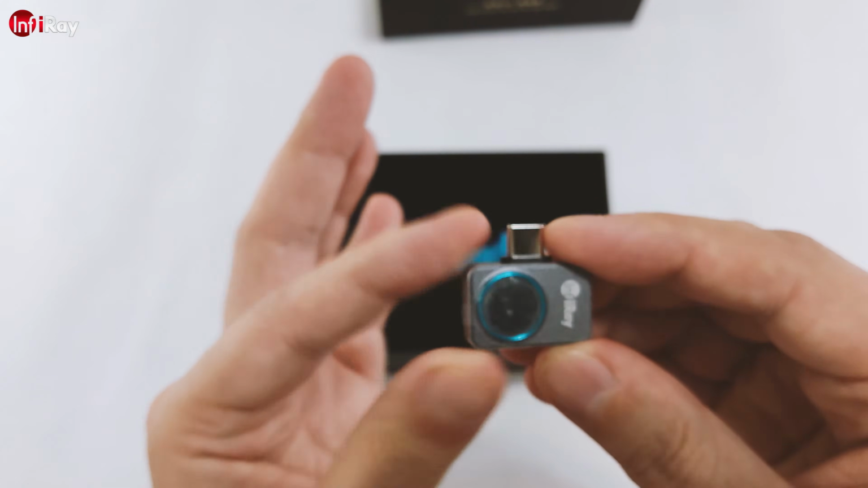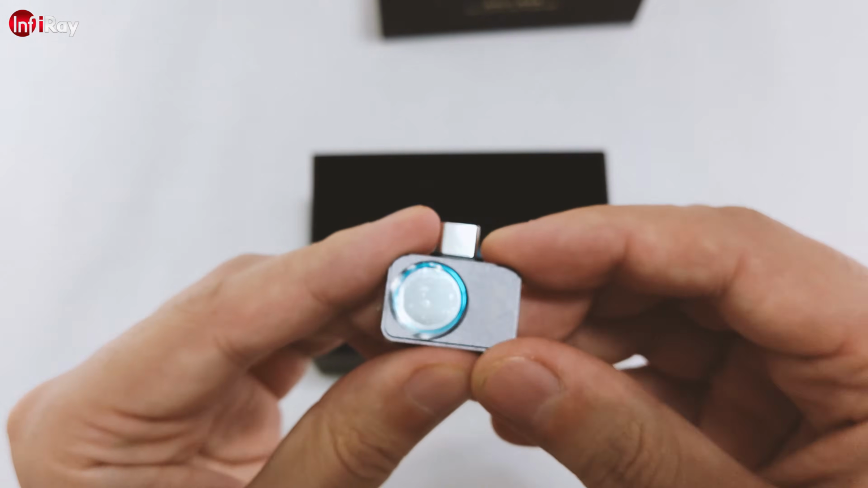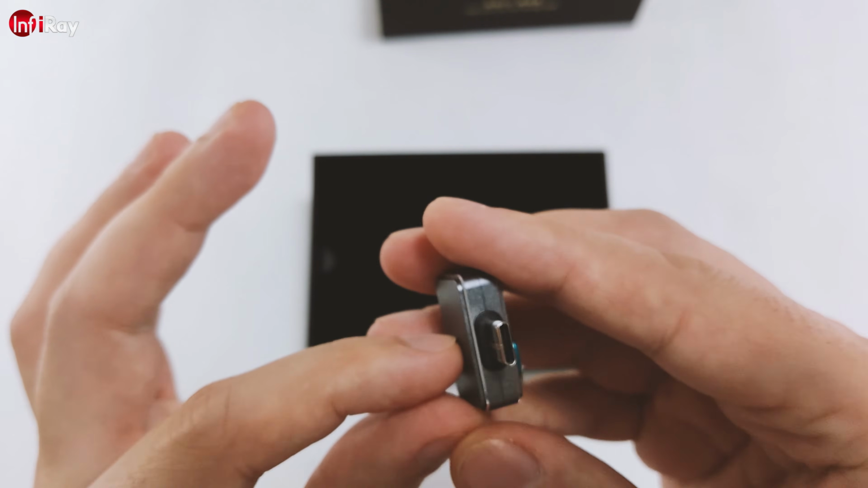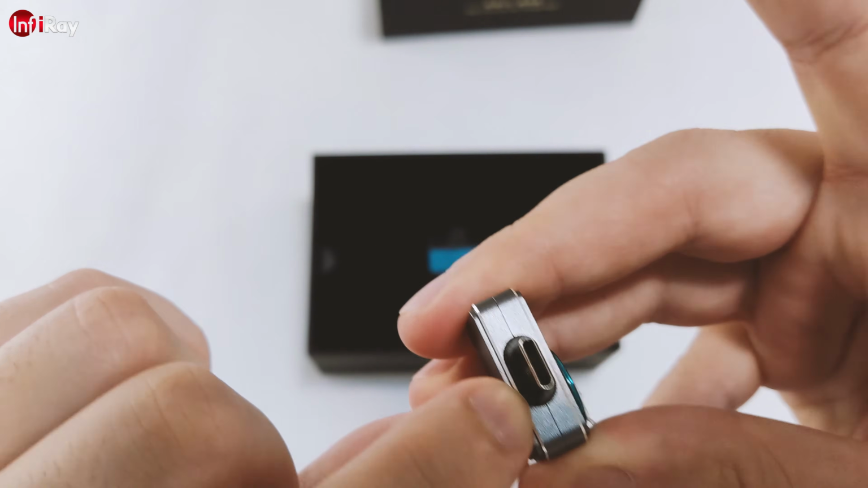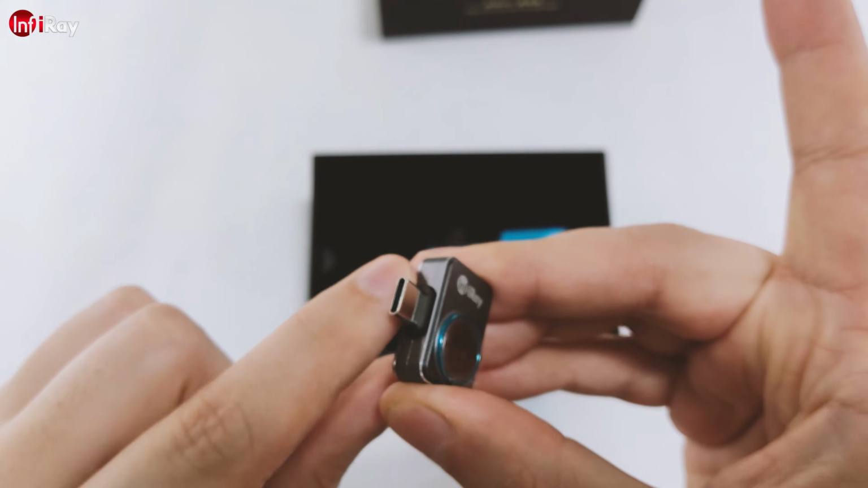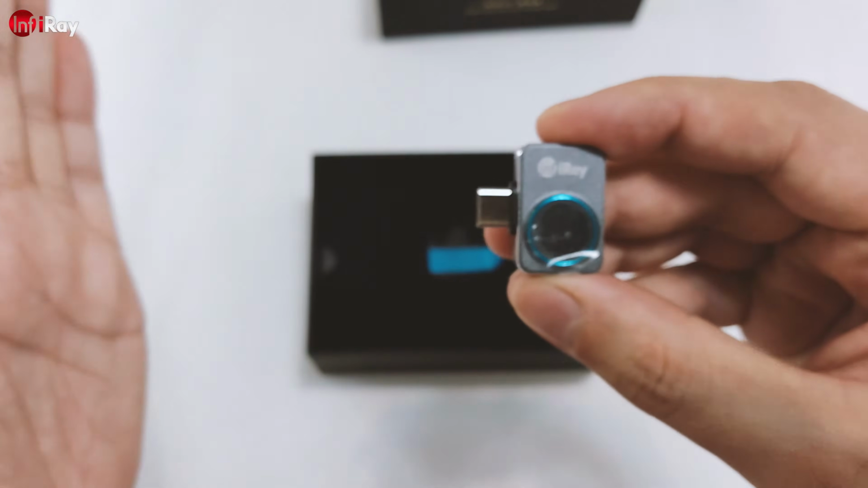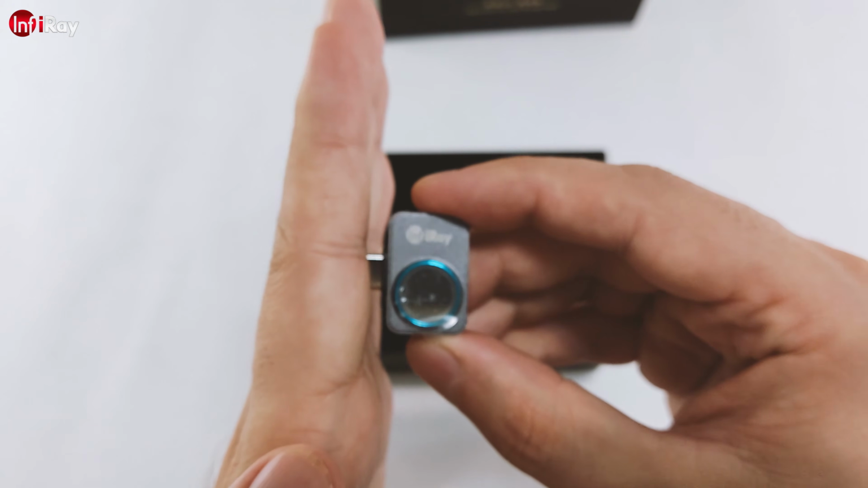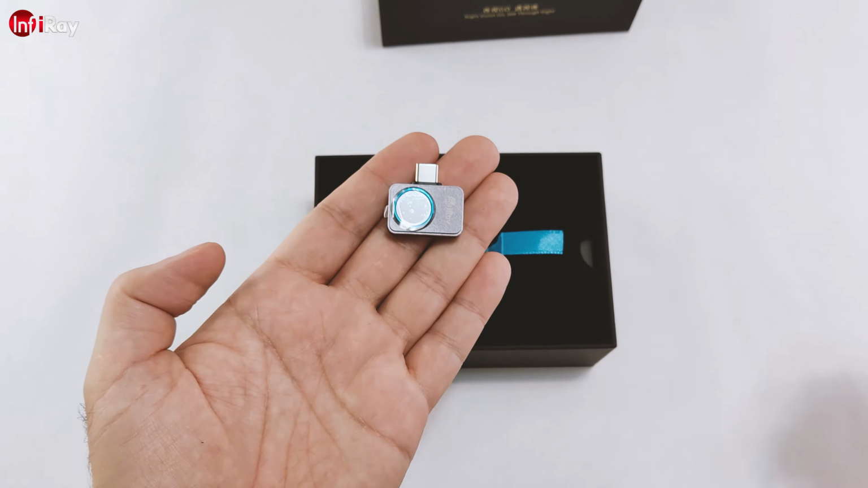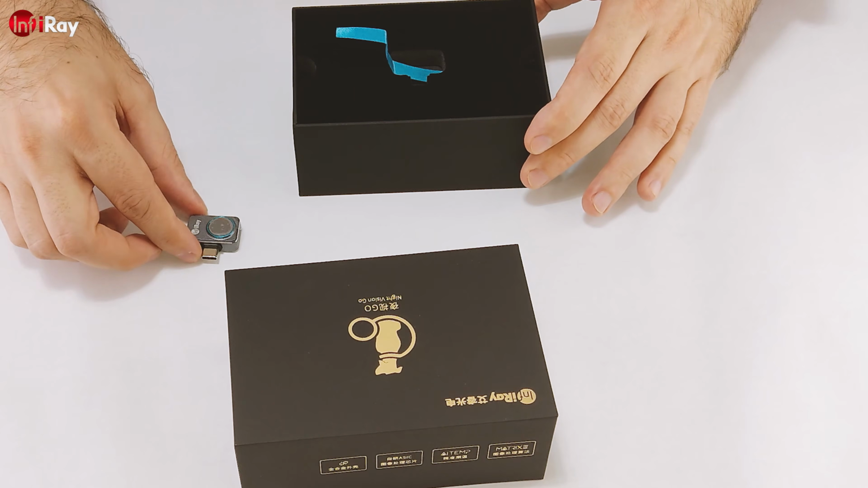Specification wise, nothing changed. These are basically revisions, so you can expect more stable, better units. Also this part has a little plastic, probably to give some protection from impact when you connect the phone. Put this aside for now.